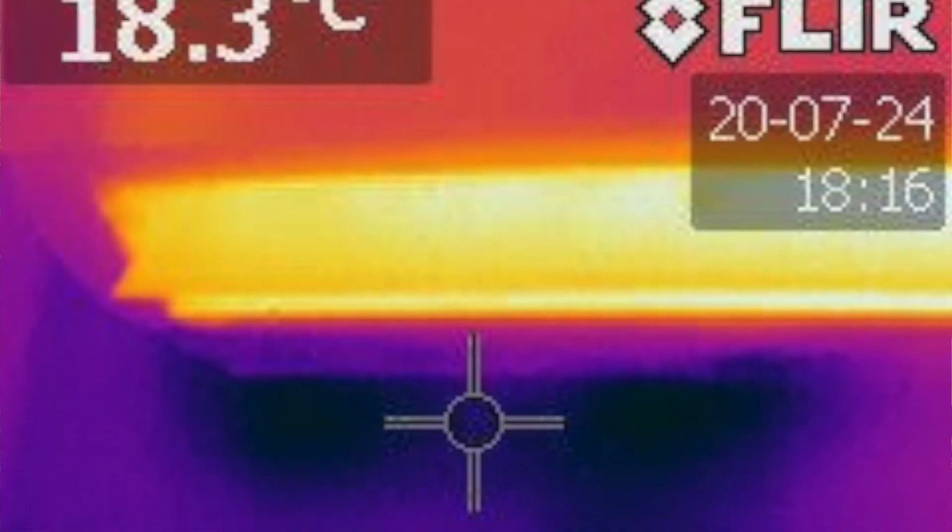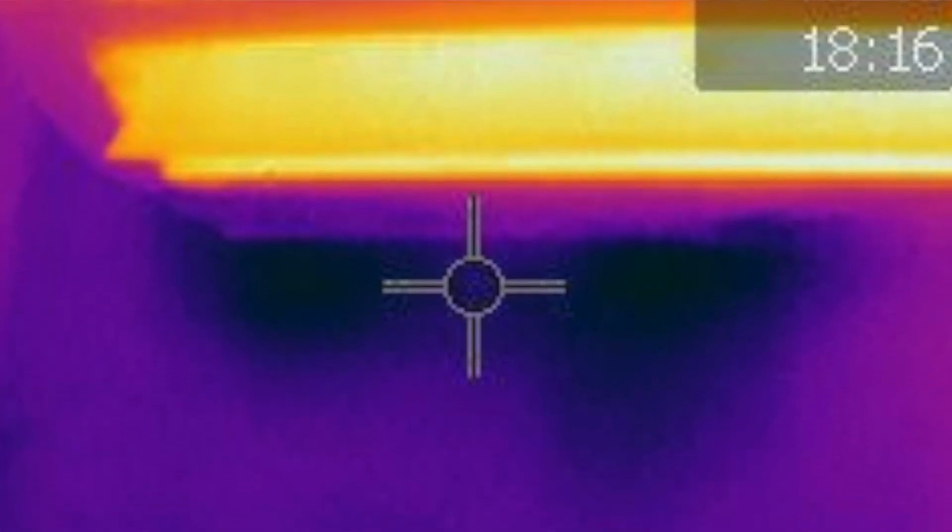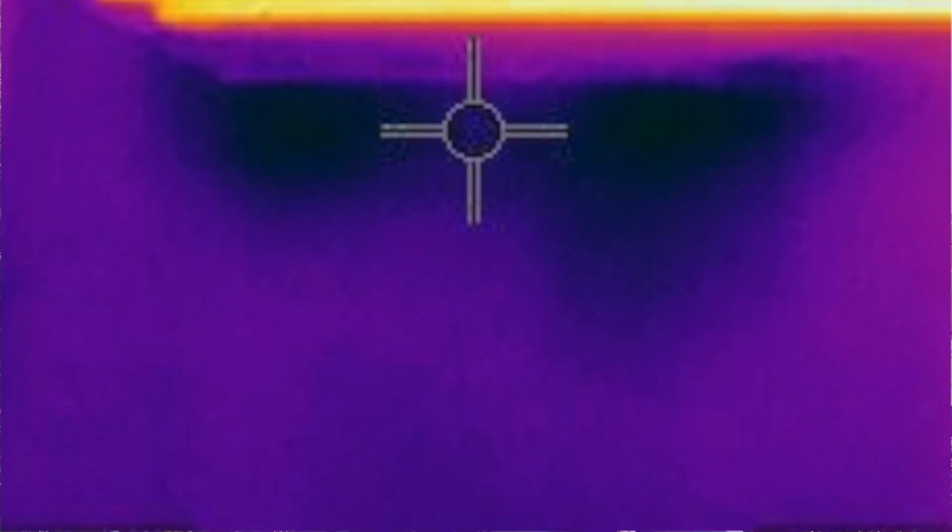And when I used the camera, you could see that spot on the roof was nearly almost black, because it was so much colder than the rest of the roof. And as soon as I replaced that insulation, it matched the rest of the roof with the colour, so it fixed that issue.